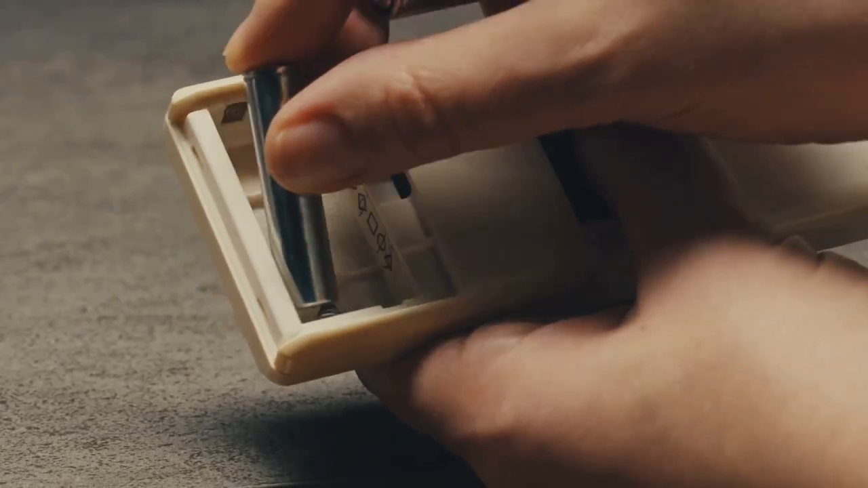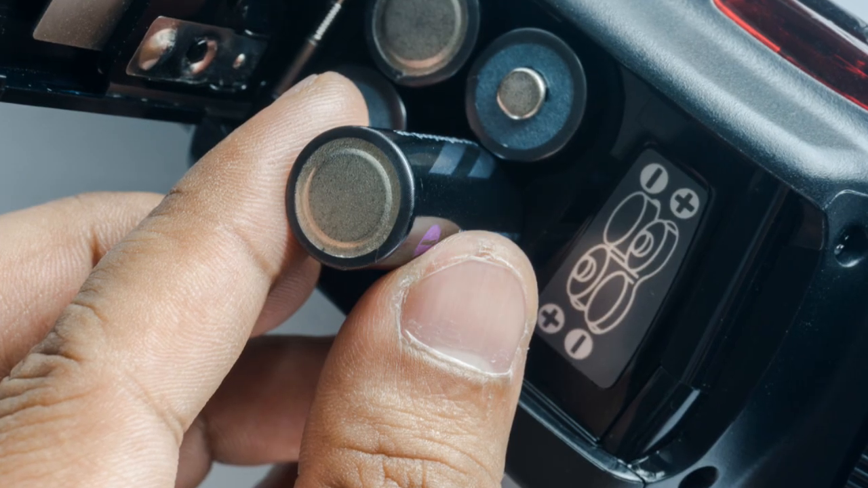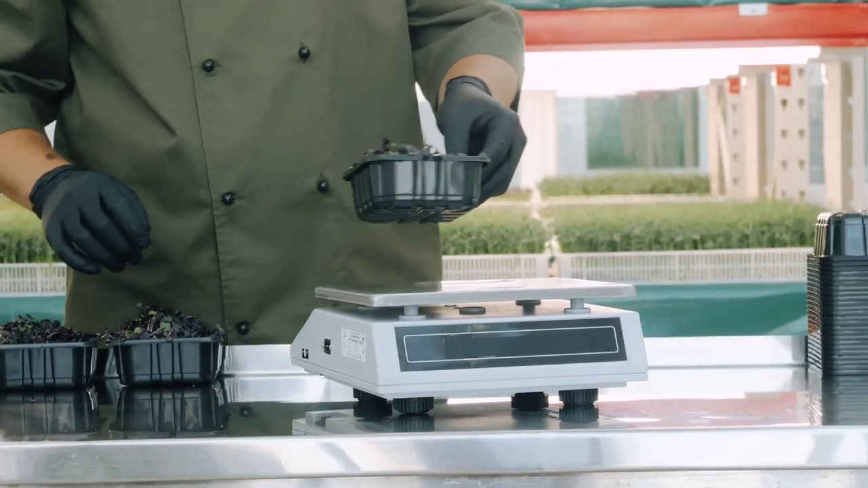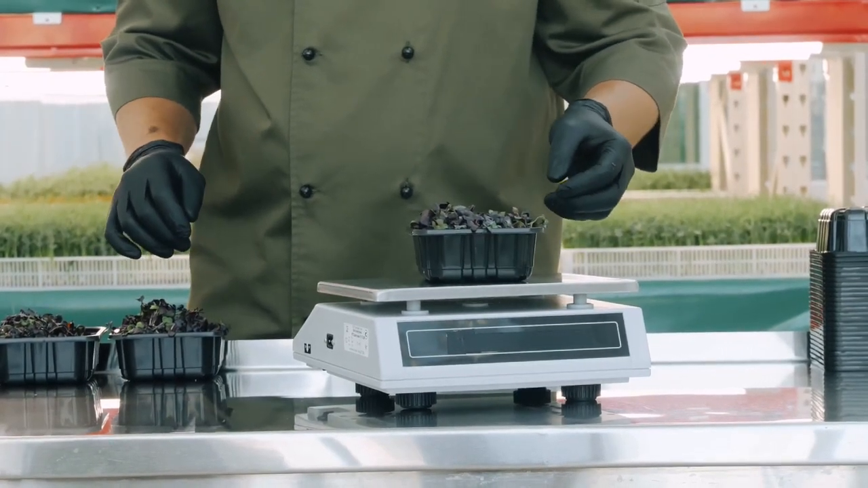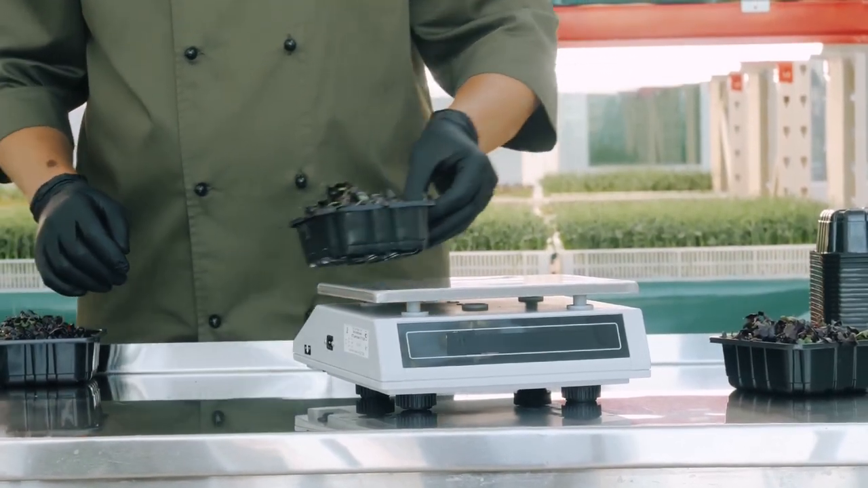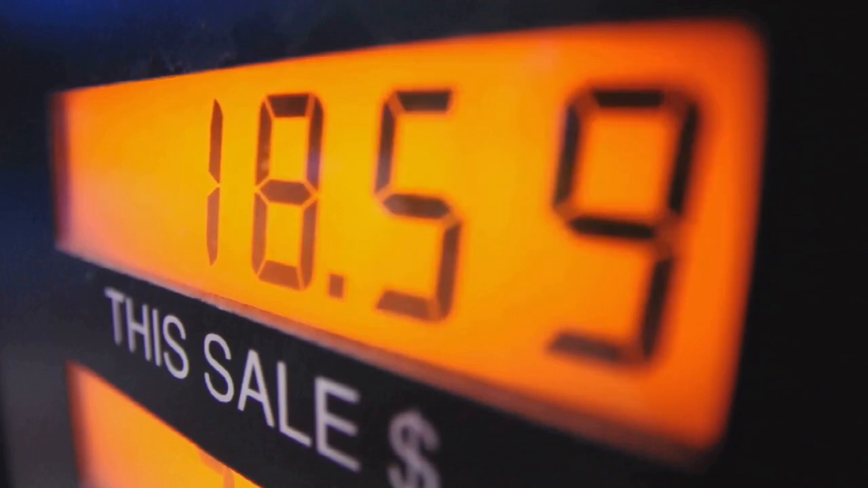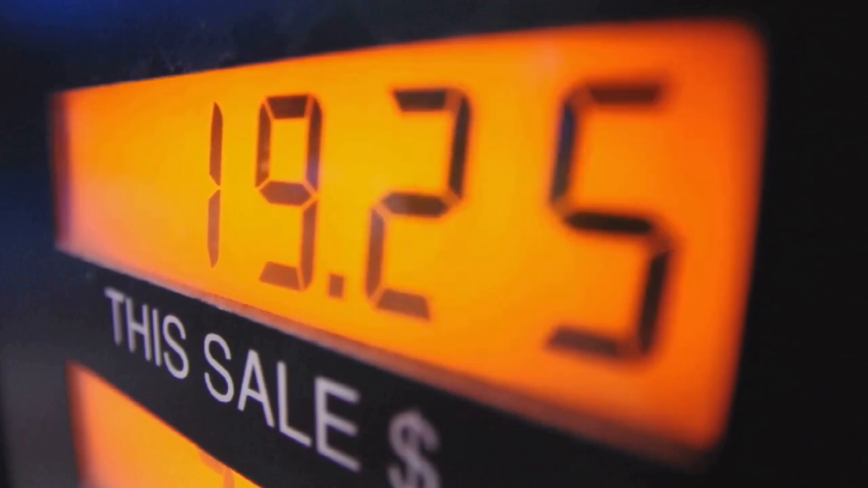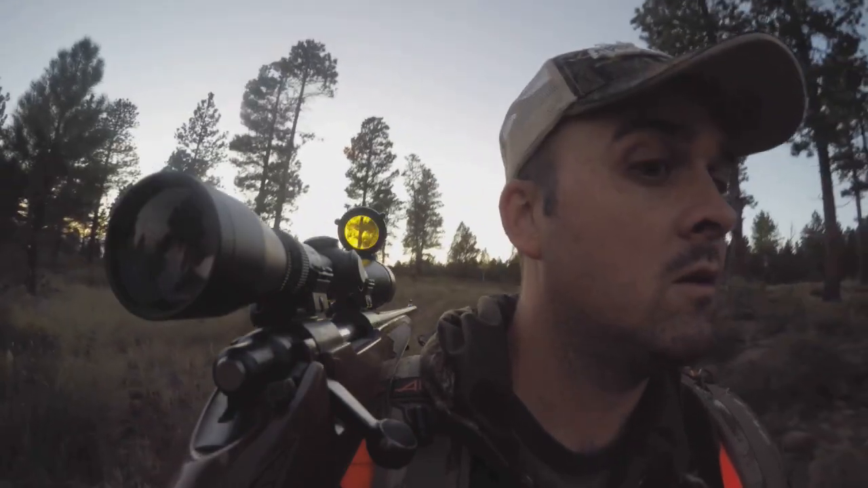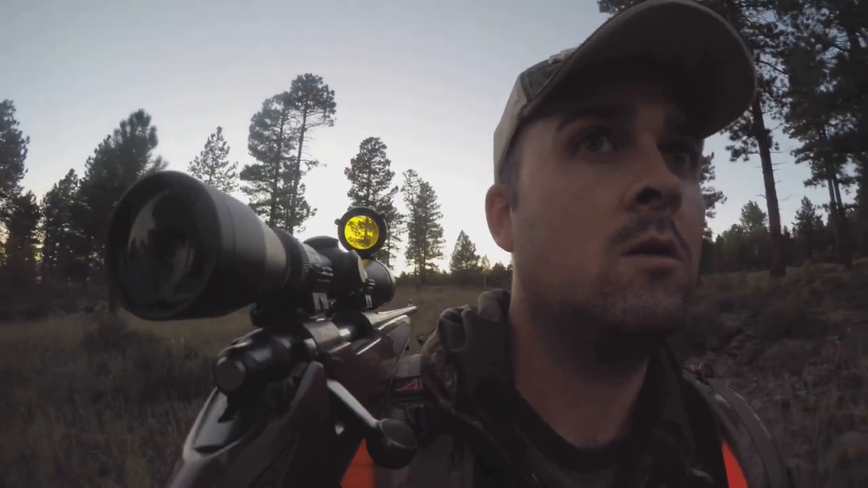Battery life, approximately 5 hours on dual CR123A lithium batteries, striking a balance between power and runtime. Weight, one of the lightest options, around 180 grams, perfect for users valuing portability. Price point, affordably priced, excellent for users on a budget who still need reliable thermal imaging. Best suited for hobbyists, hunters, or smaller operations requiring mobile and cost-effective thermal imaging.